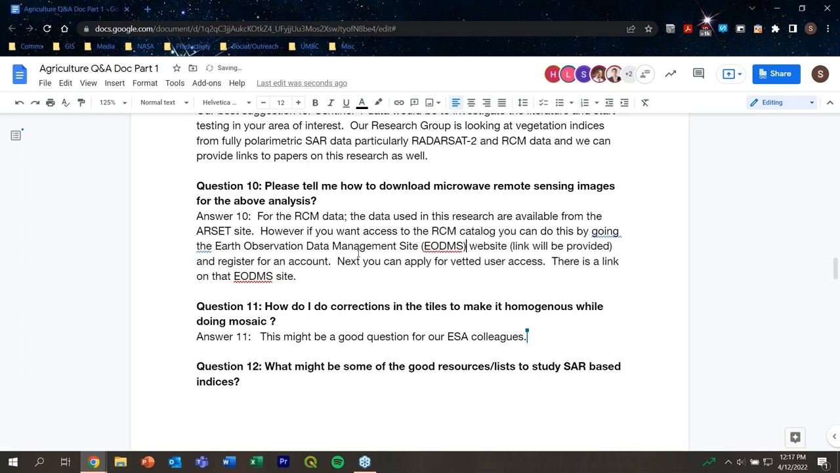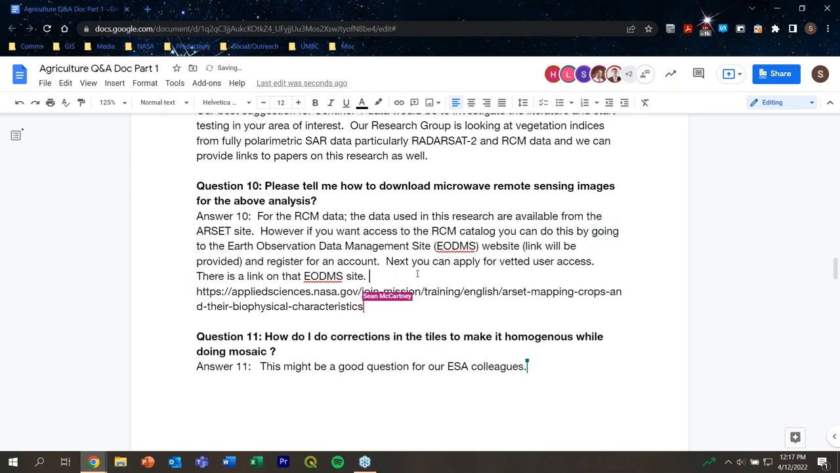There is a link on EODMS, and it brings you to a form that you complete fully with your information. That is then reviewed and vetted by Global Affairs Canada and the Canadian Space Agency. And once you're vetted, you will gain access to the RCM catalog, and you'll be able to search what data is available where.